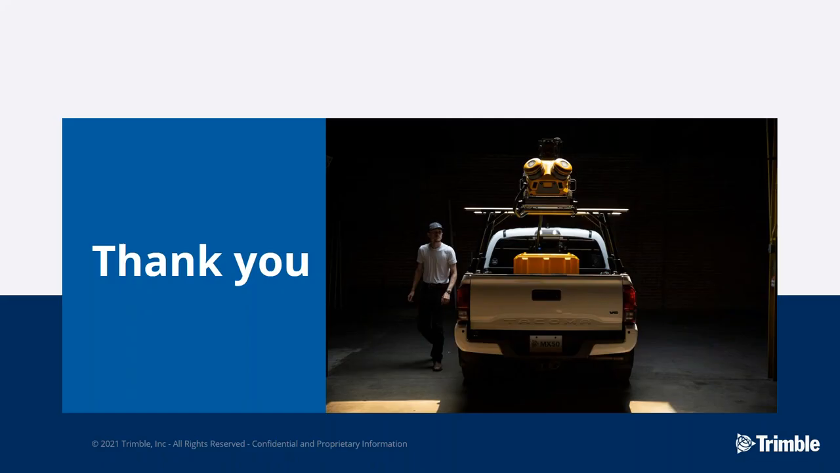Can this data be imported into RealWorks to couple a mobile scan with land-based scanners such as the TX8? I think the answer is yes, or you can do it in TBC, or in any software that supports point clouds and coordinate systems. We can export the mobile mapping point cloud as a LAS file, so it could be brought together in any software that supports the LAS format. Yep, thank you.